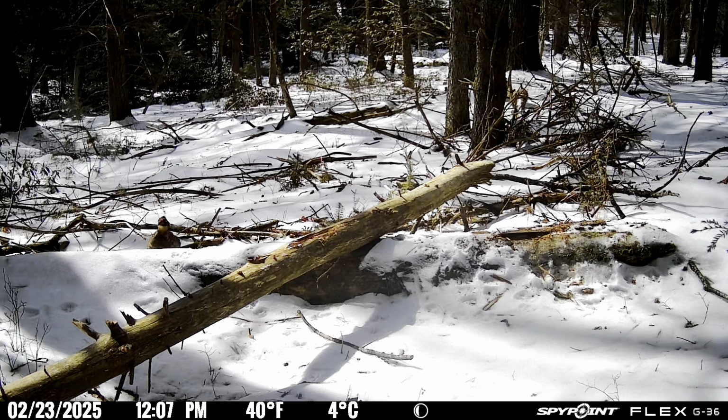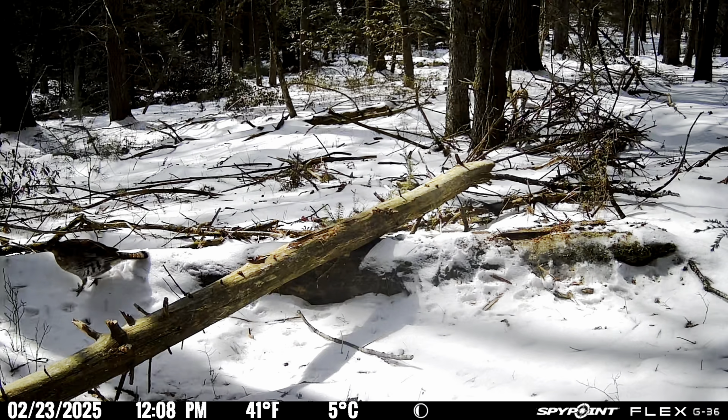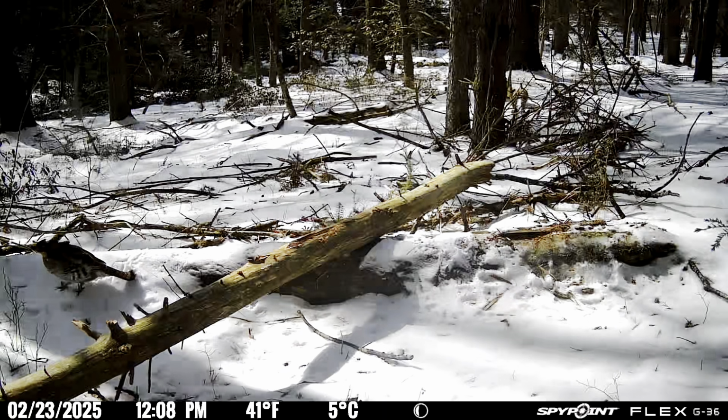Now in these upcoming clips, we're really going to test your eyesight here. There's a grouse in this photo, and it's a little bit hard to see at first, but once you see it, it's pretty recognizable. It's on the left-hand side of your screen. You can just see his head moving back and forth a little bit there. But as time goes on, a few more grouse show up, keep him some company, and they put on quite the show for us.